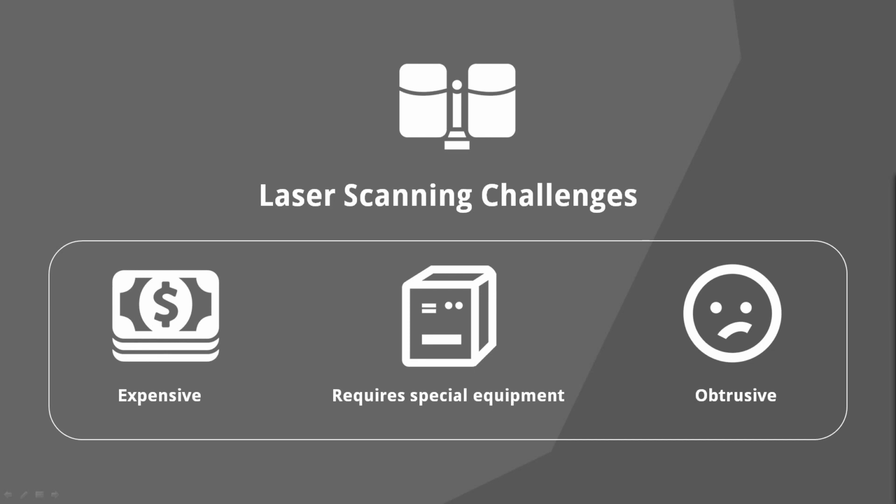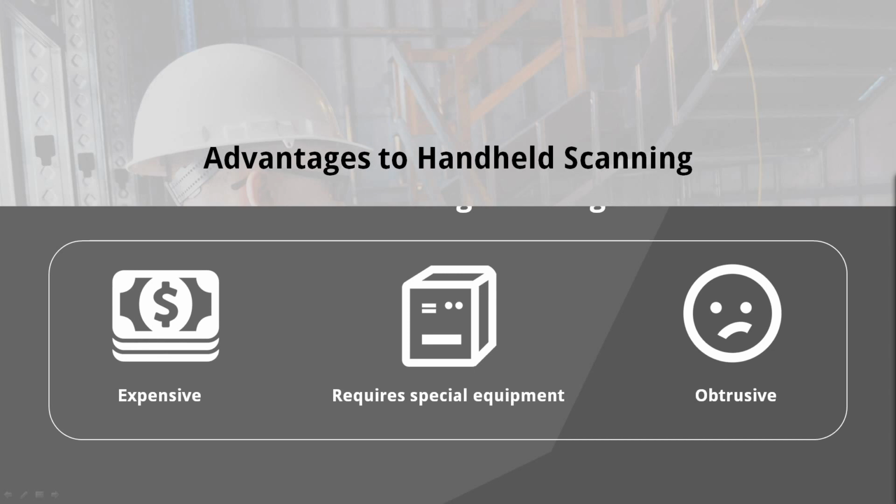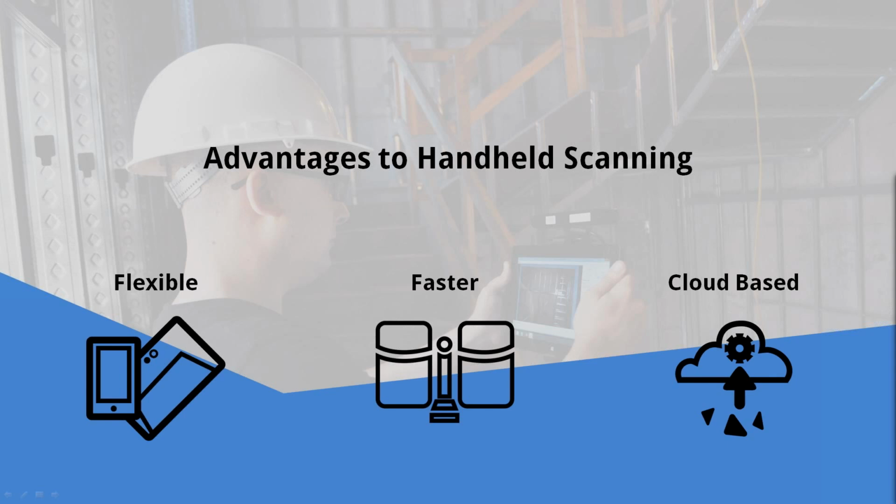So the challenges that we found with laser scanning were the price point was really high. So as a medium-sized firm, we couldn't justify that for just one project as a purchase, and renting the service even for a day or two is fairly costly as well.